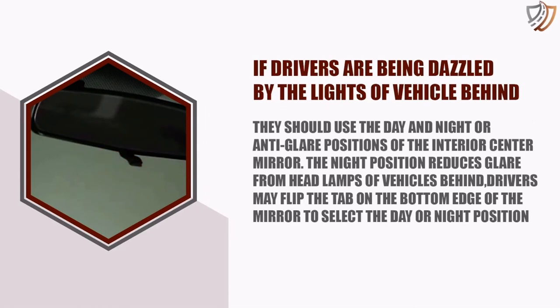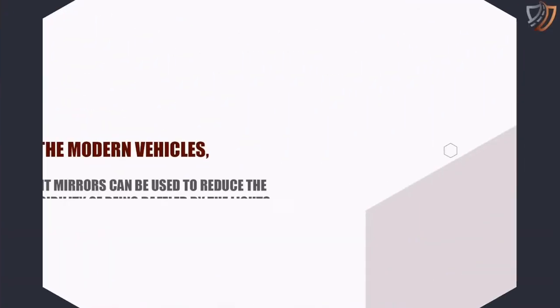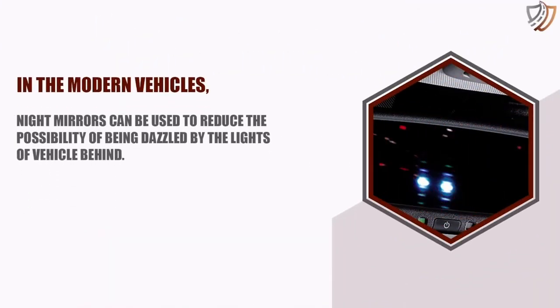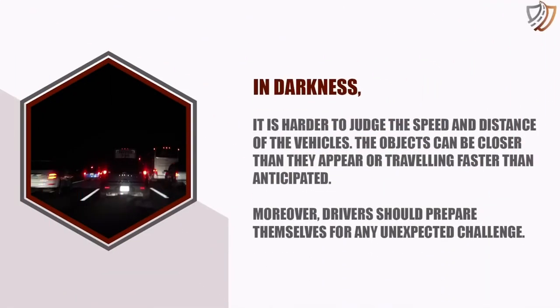The night position reduces glare from headlights of vehicles behind. Drivers may flip the tab on the bottom edge of the mirror to select the day or night position. In modern vehicles, night mirrors can be used to reduce the possibility of being dazzled by the lights of the vehicle behind.